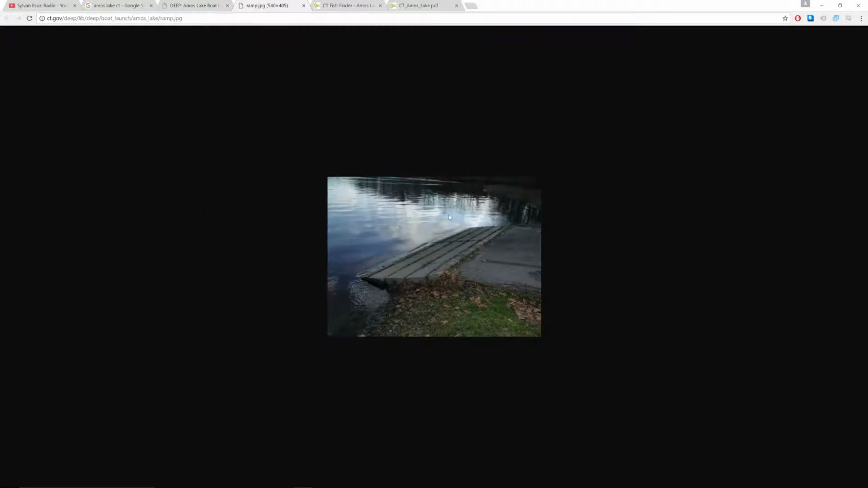You can see here, really tiny, that the water's decently clear. It was about this today. After about 3 feet, though, it gets pretty dark.